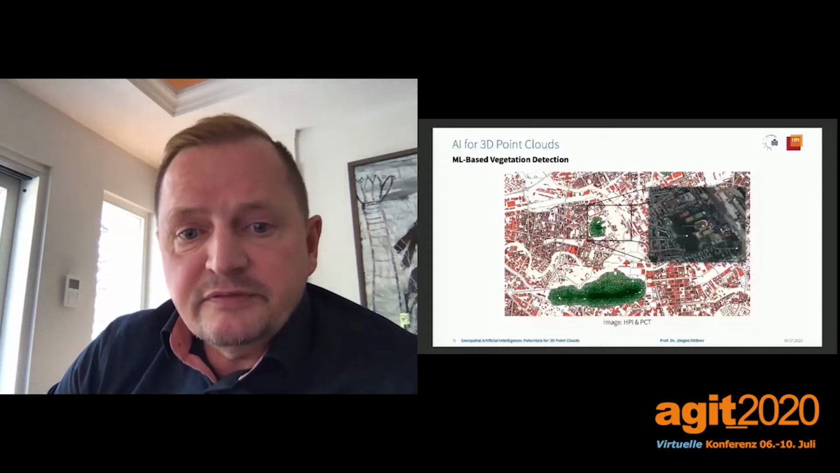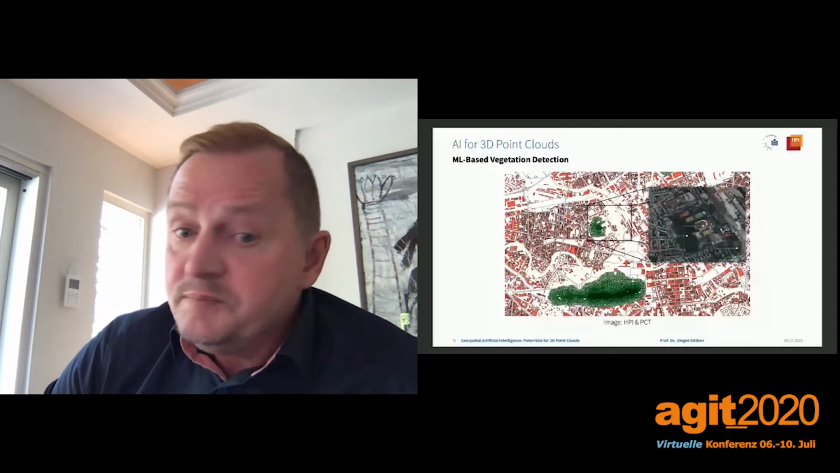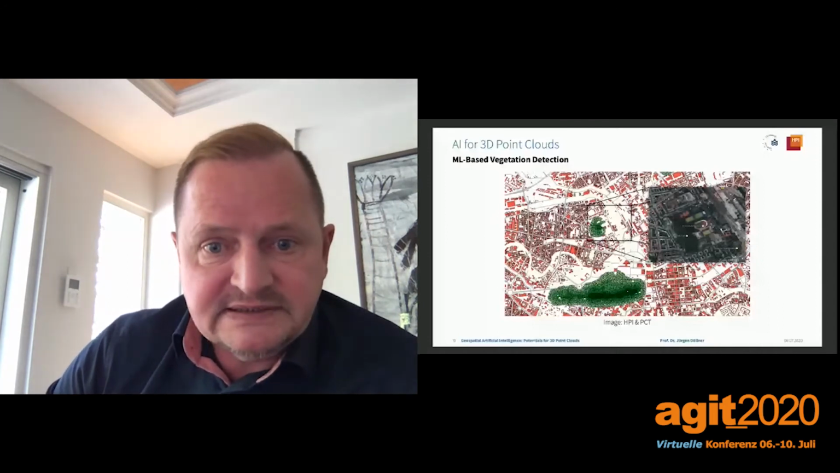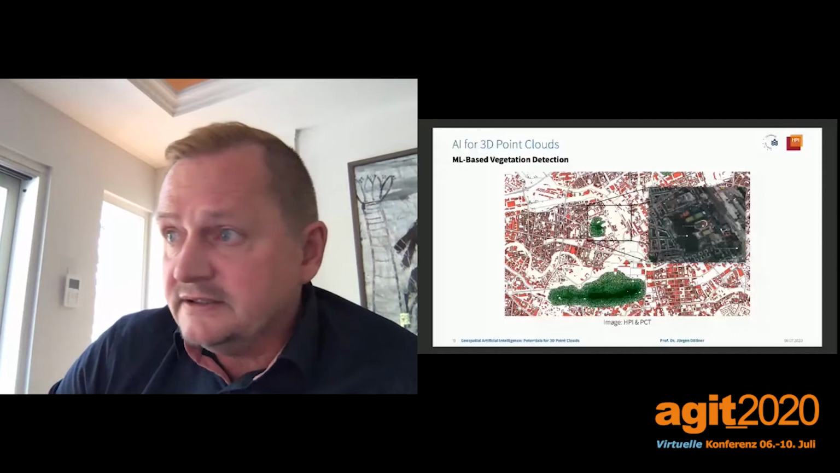If you think of vegetation, this represents a very suitable category for machine learning because we can describe vegetation by example. That is, we will get a lot of valid training data, ground truth data even.